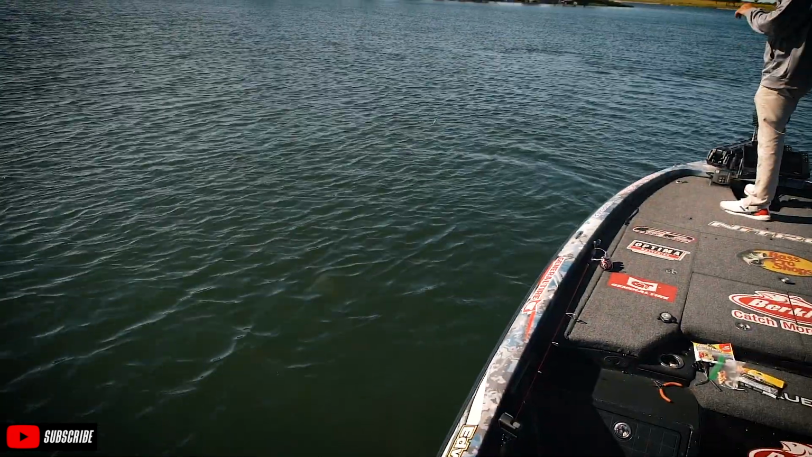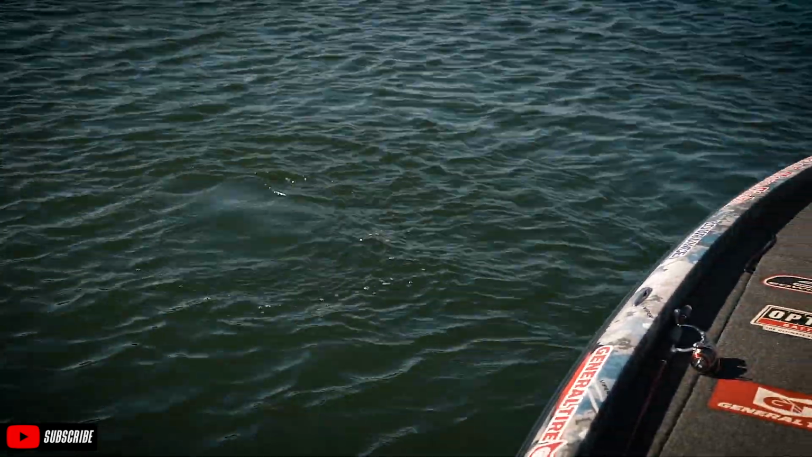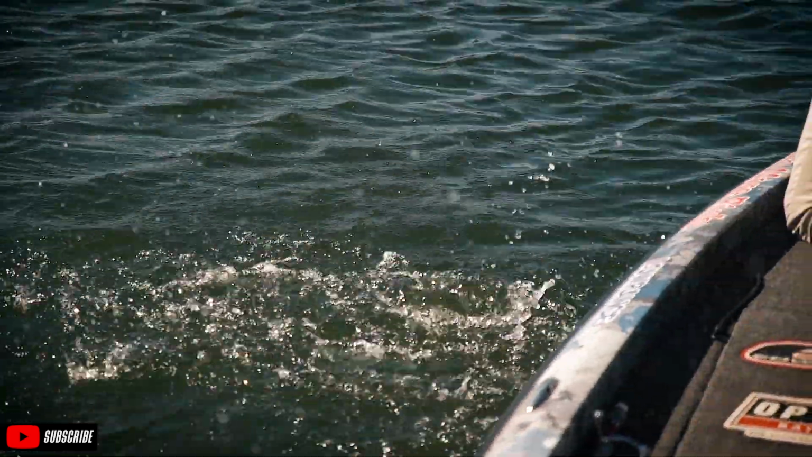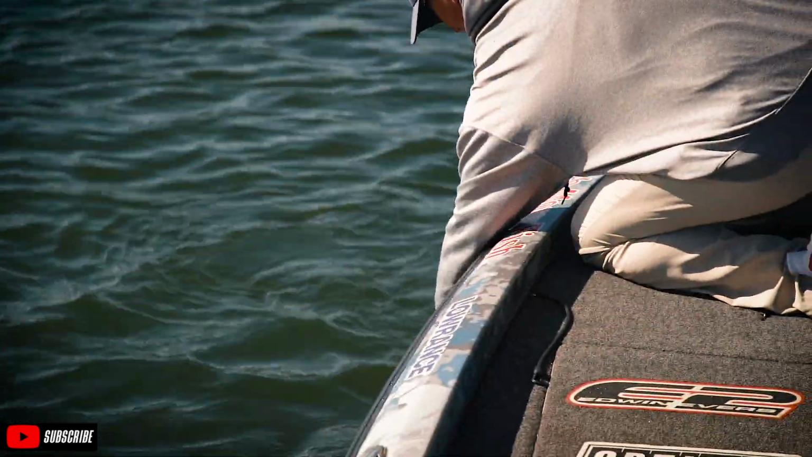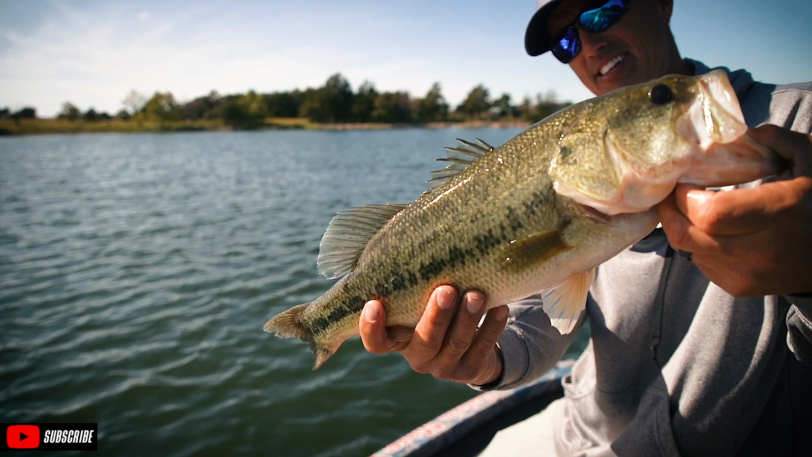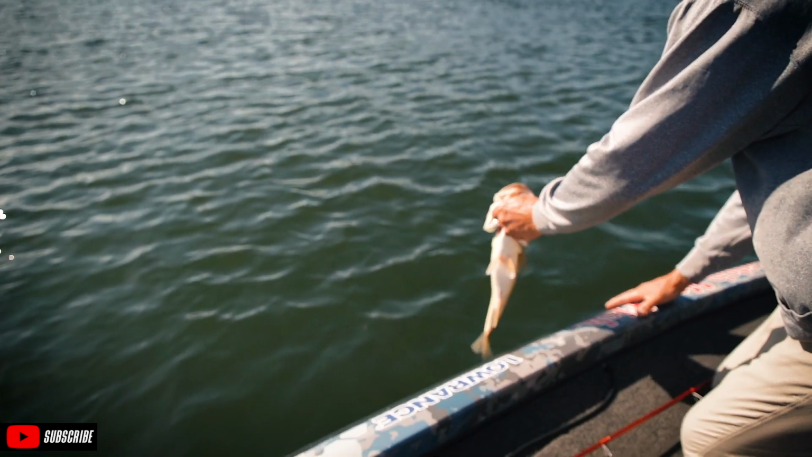I saw that fish right there behind me, then I backed up and I caught him. He was right on the bottom. That's a good one, isn't it? Come here, buddy. That's so cool. Such a fun bite when you feel that little tick. Long and lean. Oh, I hooked him good too, didn't I? Pretty fish. Thank you, bud.